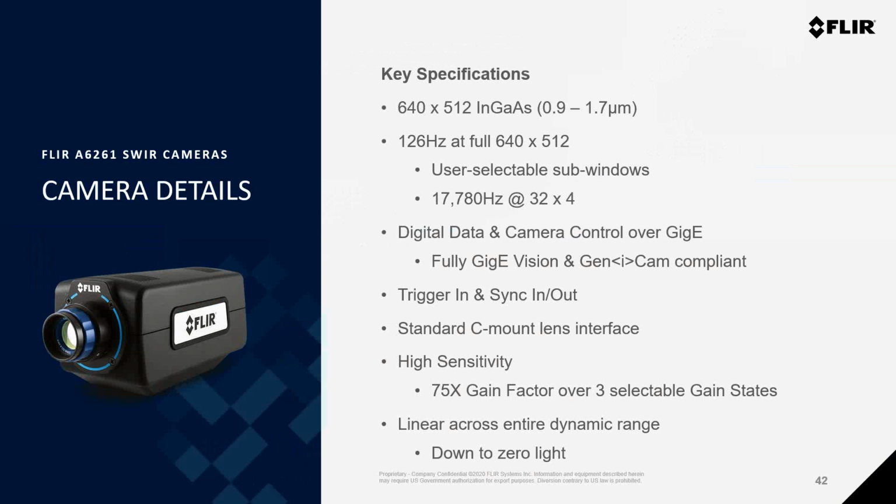The 6261 can also be sub-windowed like the other cooled cameras for even faster frame rates, and all data streaming and camera control is done using a single gigabit Ethernet connection. That connection, like on all of the cameras, is both GigE Vision and GenICam compliant, so it can be very easily integrated into third-party software programs.